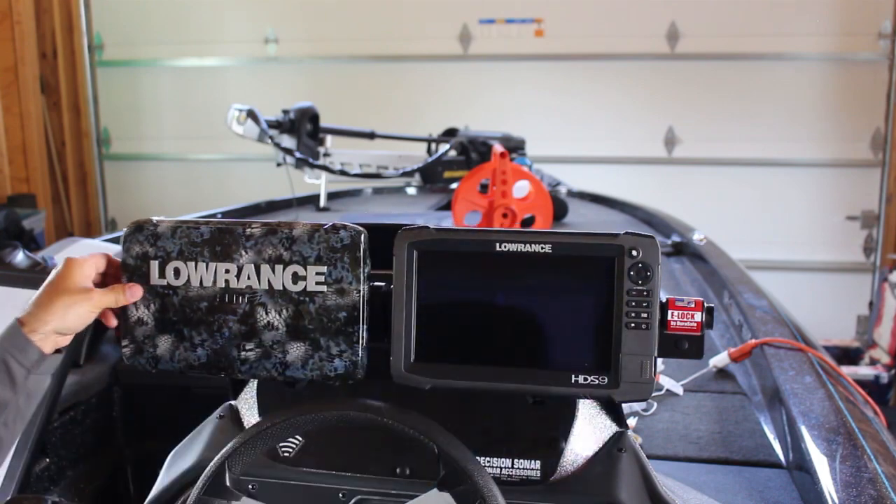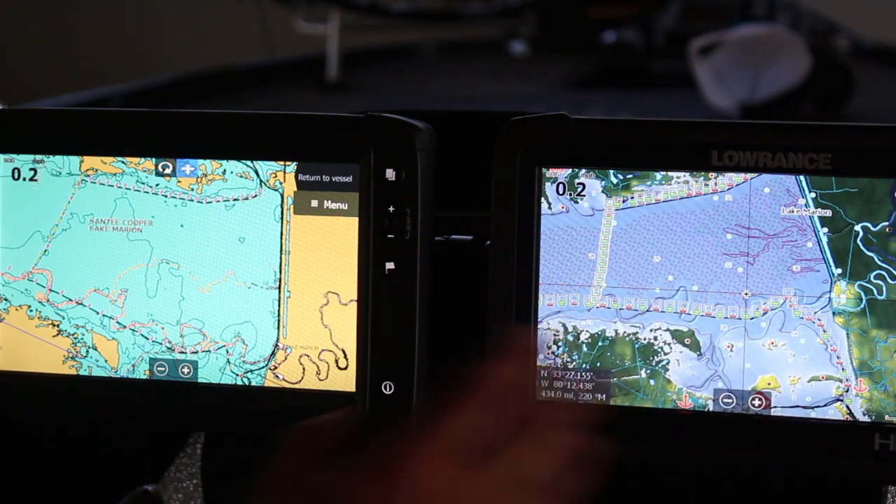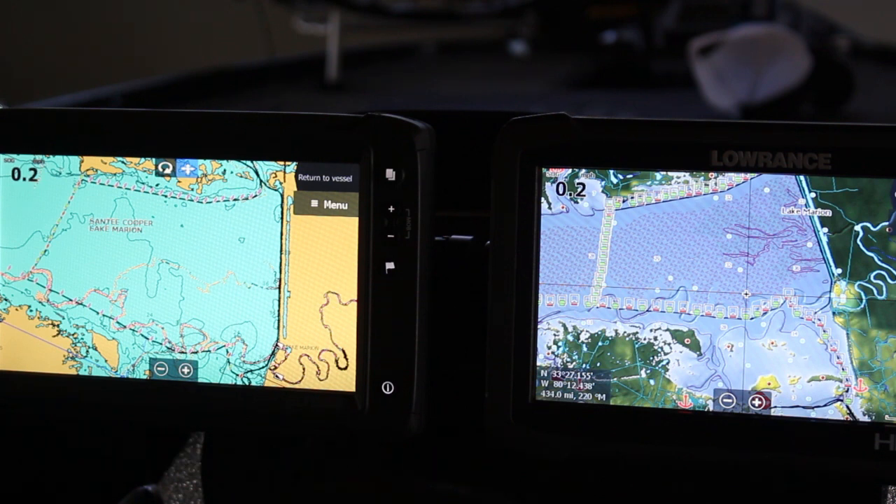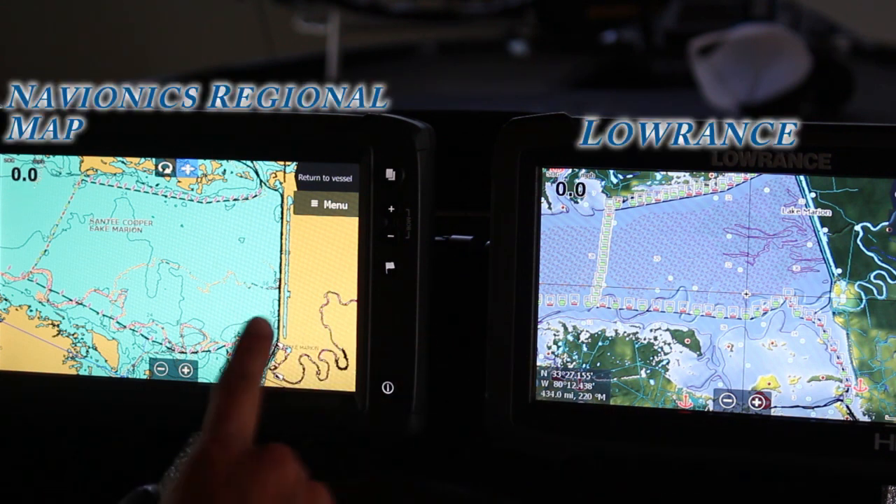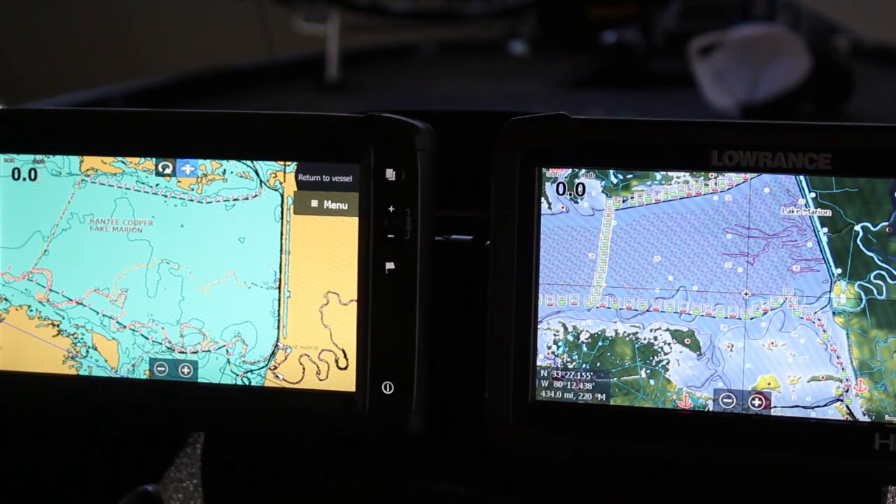So let's take these bad guys off. Okay guys, what I wanted to really show you with this video is a side-by-side comparison of the Lowrance maps and Navionics maps. I'll take some screenshots and post those up during this demo. But as a new boat owner, you definitely want to be able to protect your boat as much as possible. And if you're going to be going to different bodies of water, then you're going to want to know where you can run and where you can't.